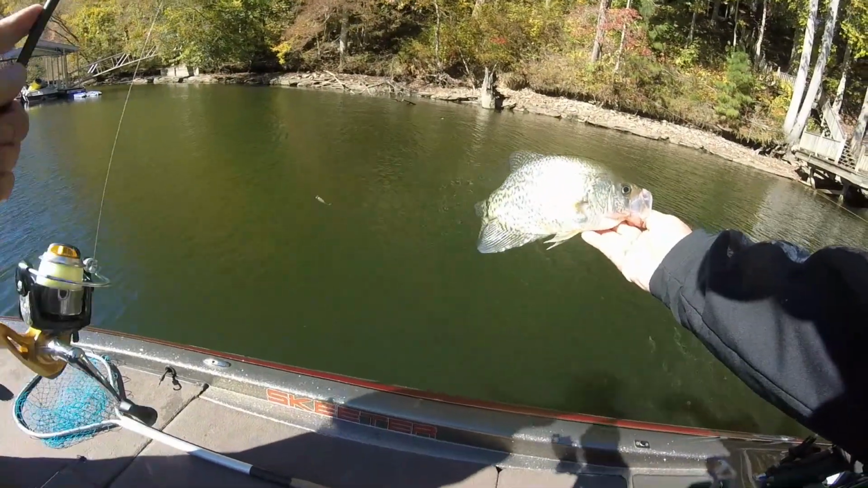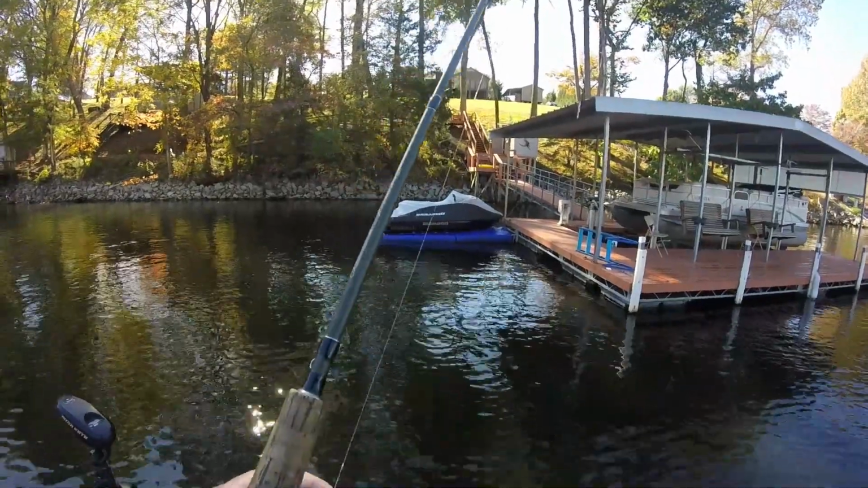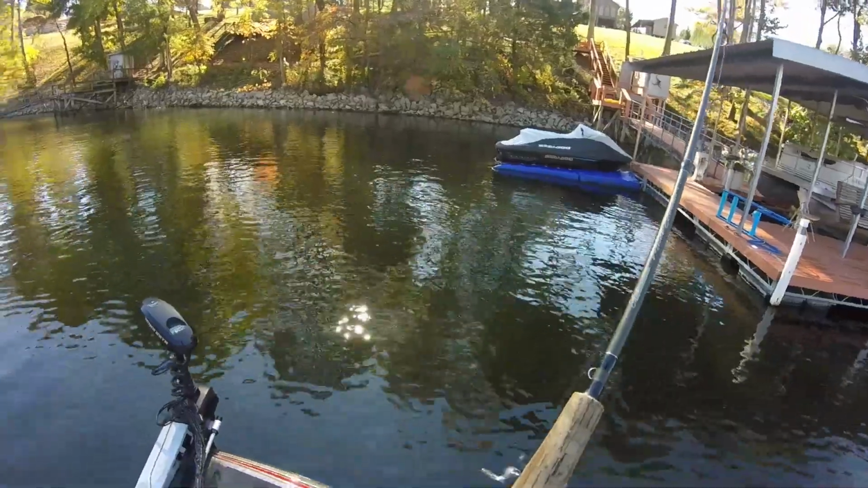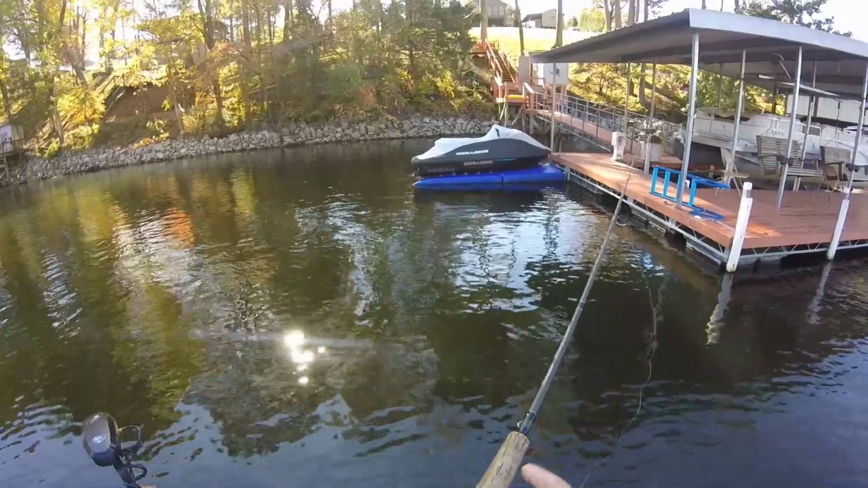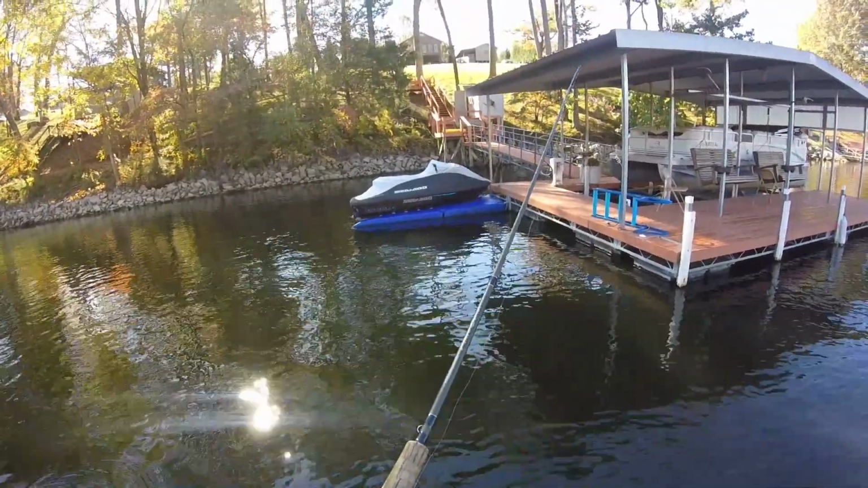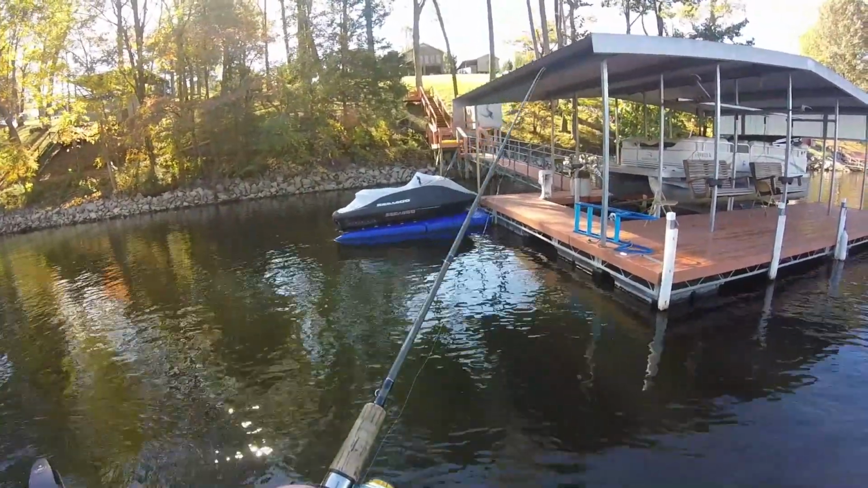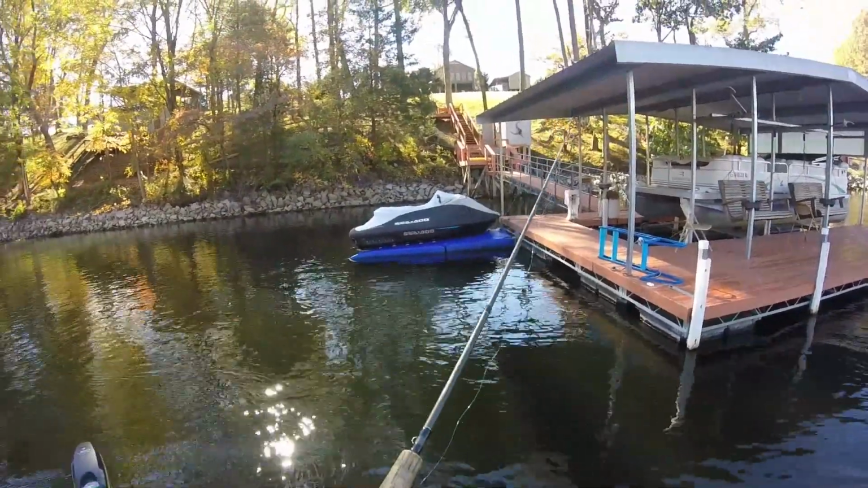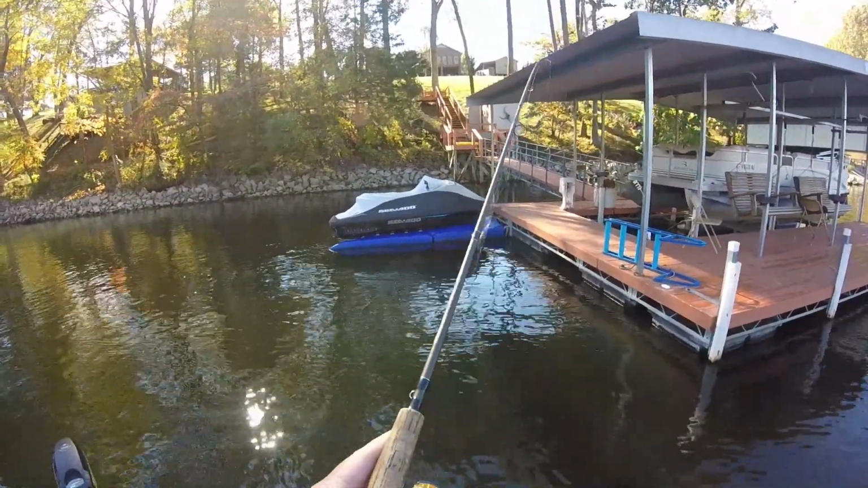Look at that. That's probably a 12-incher. Like I say, I don't know exactly. And that thing's got some pipes in it too, which is going to make it tough to get to without getting hung up.